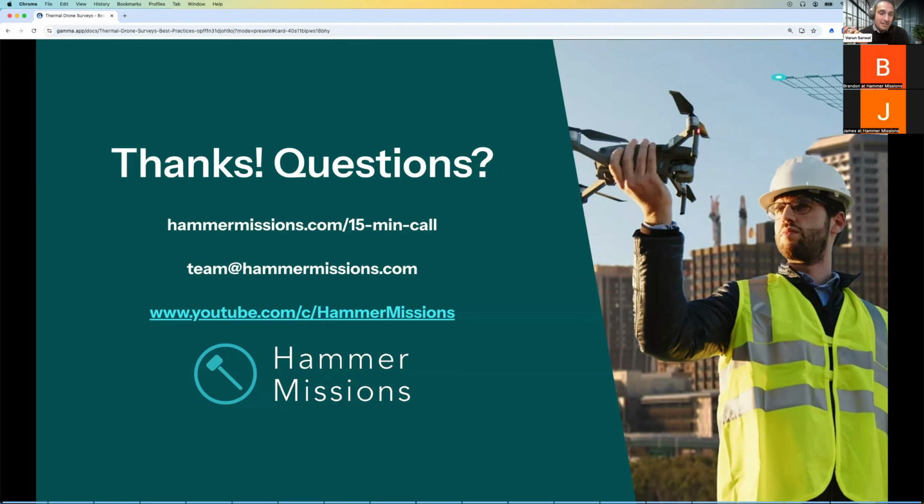What you have to do is basically get an APK file from our website. So you can just download the app from hammermissions.com/app. And then once you've downloaded the app, you can just install it, because the DJI controller runs Android. So any Android application can just be downloaded and installed on the DJI controller. So hopefully that helps with that.